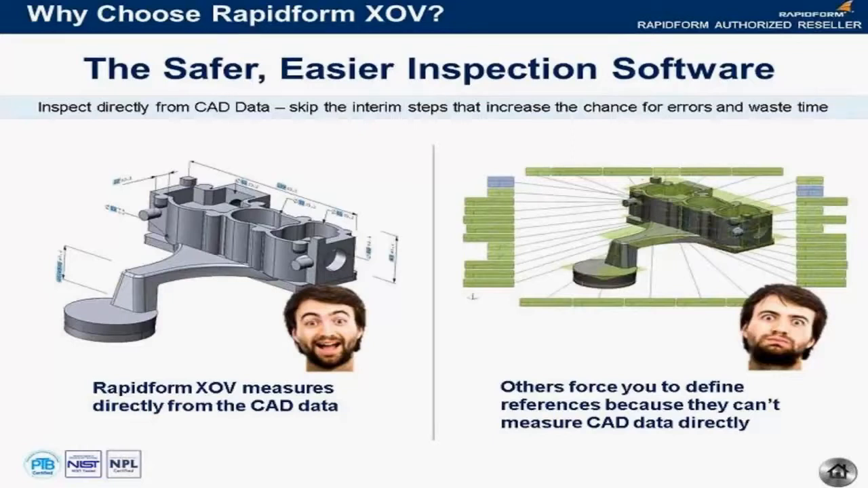So whether you import your CAD model via IGES, STEP, Parasolid, or one of the native formats, XOV recognizes all of the features on that CAD model inherently. It doesn't have to go through any kind of processing. It just recognizes the features as a matter of course because the software is built on a CAD kernel from the beginning.